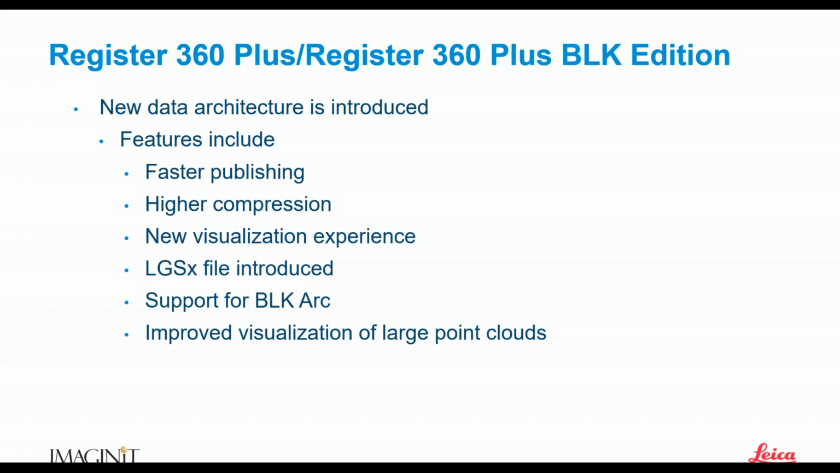Higher compression. Going from some of my old databases to the new, I've saved gigabytes worth of space. So, again, with point cloud data, sometimes these files get very big. We want to make sure that we're able to pare them down as much as we can. Okay.